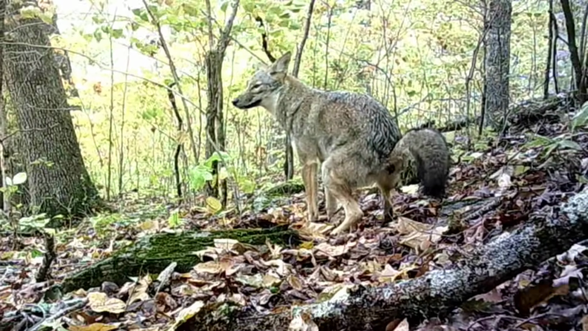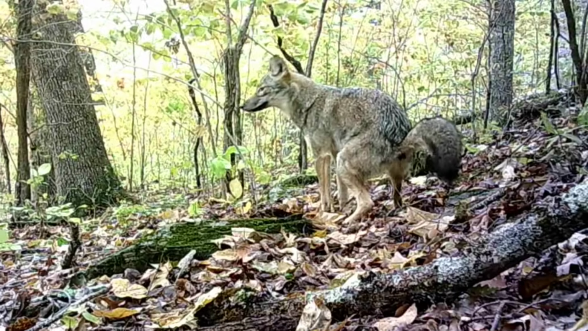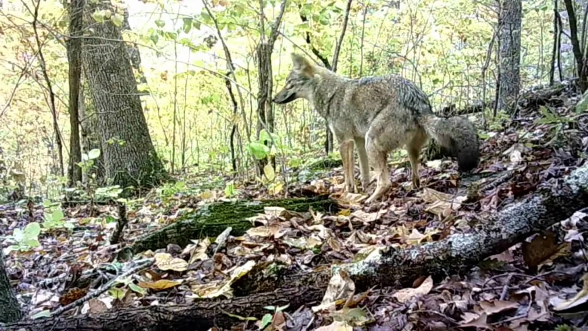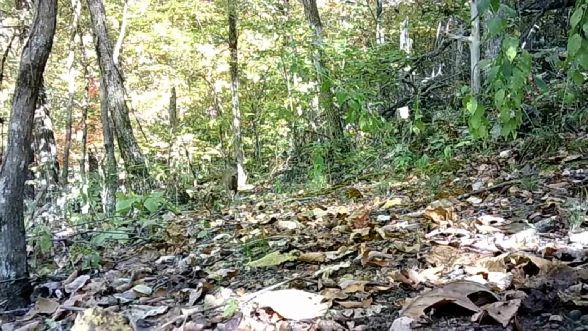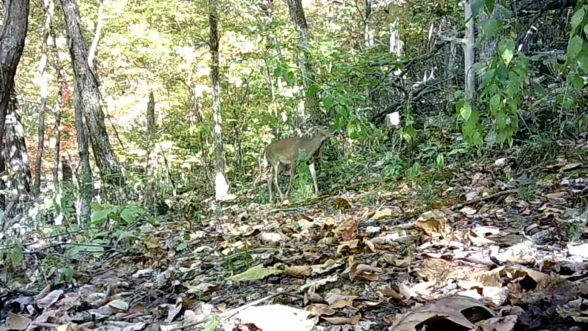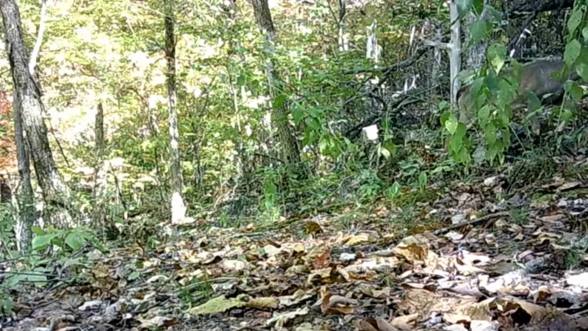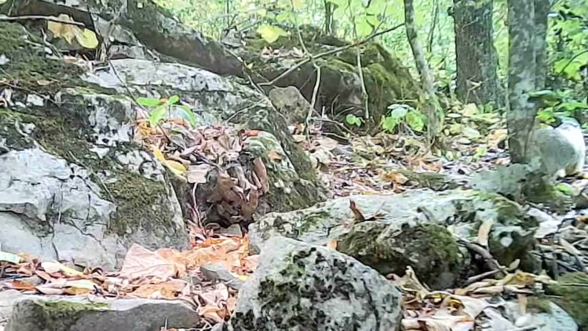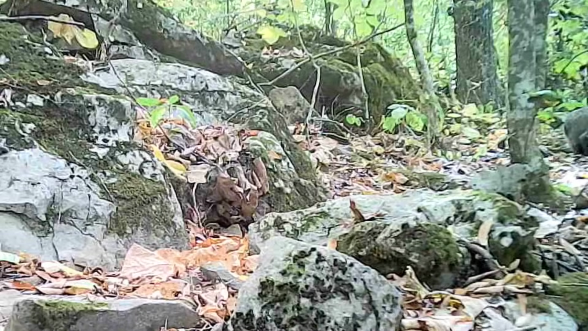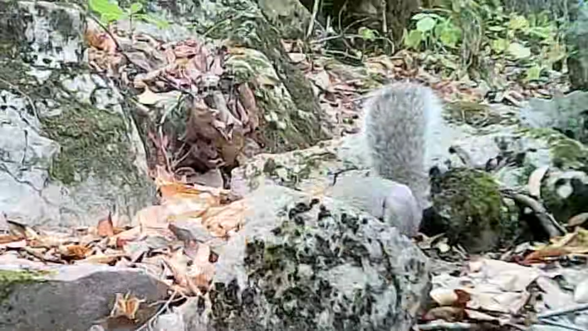And here's the old coyote. Look at that. Here's what he thinks of my camera, I bet you. Thank you, Mr. Coyote. Old Charlie. And the deer's still out on the trail. And that's what the coyote's following around. And there's old Dirty Dan going up the rock trail there. He must have been out today, looking for them acorns.